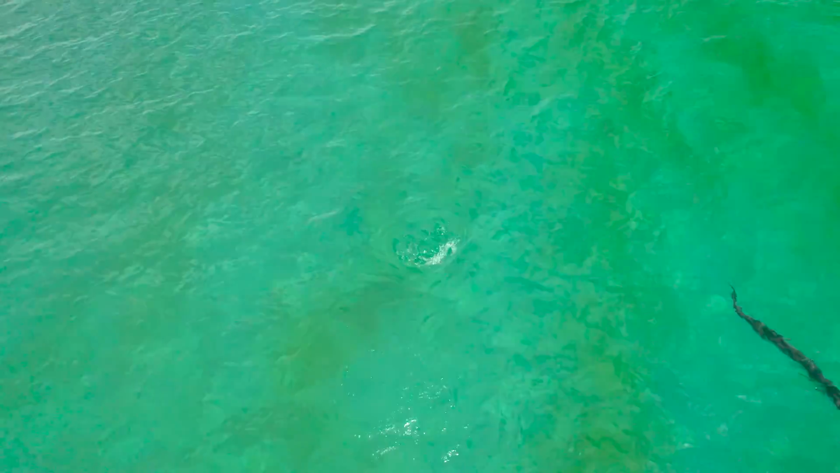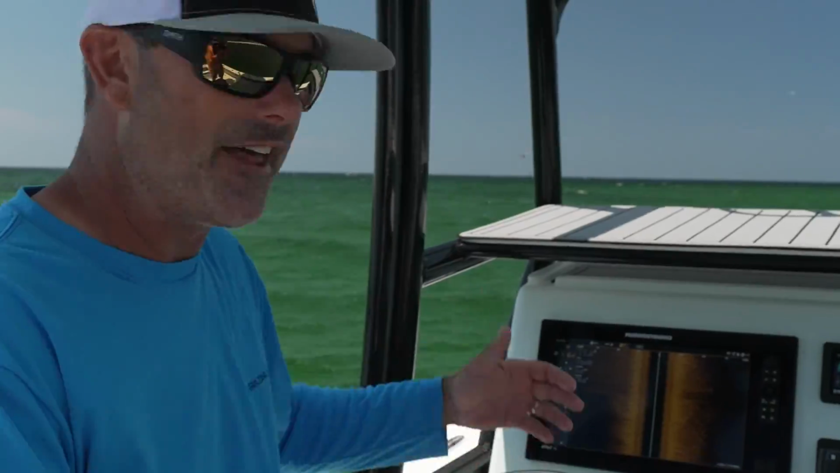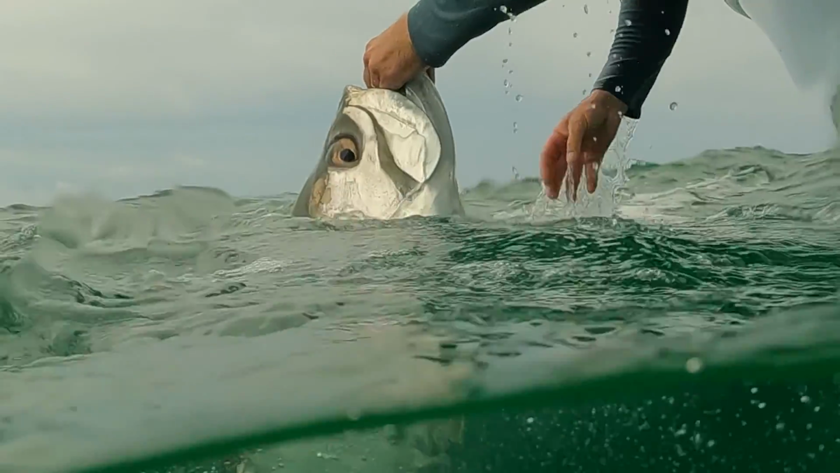I tell you what, when you have the right tool for the job, it makes that job easier and it makes you better at it. And these are my tools. The Apex, the Ultera, and the Raptors, those are the tools that I choose to use that make me a more efficient angler and guide.